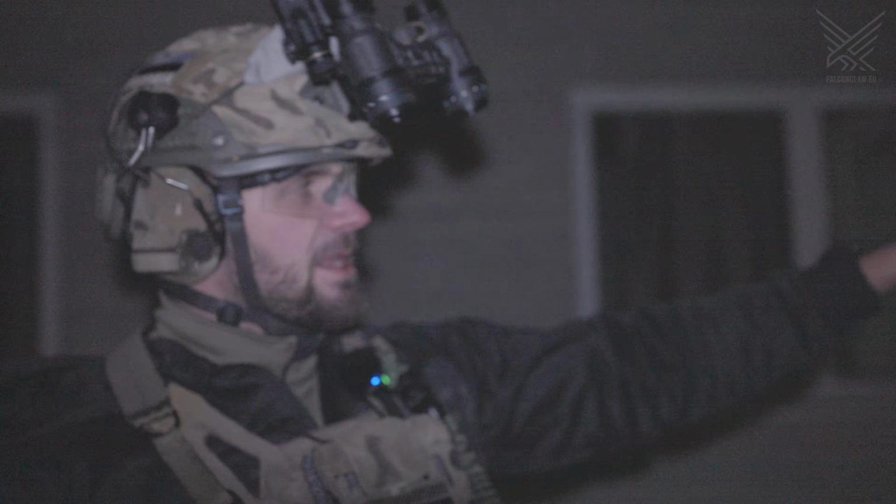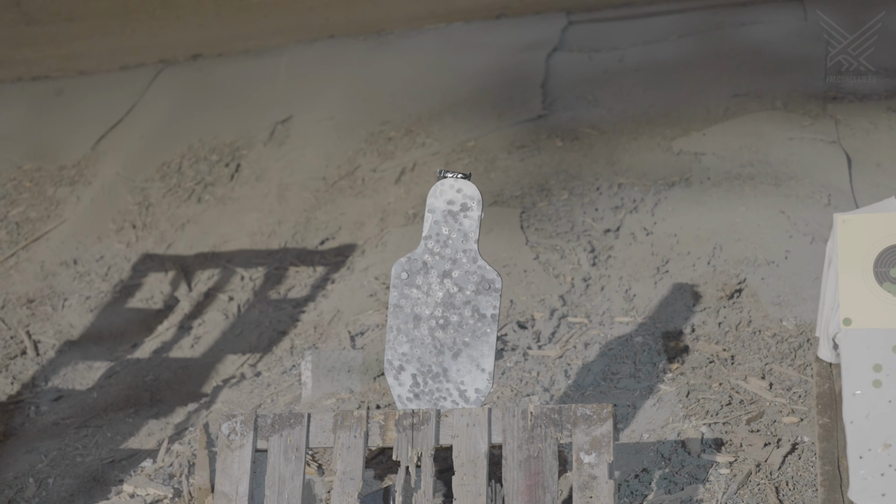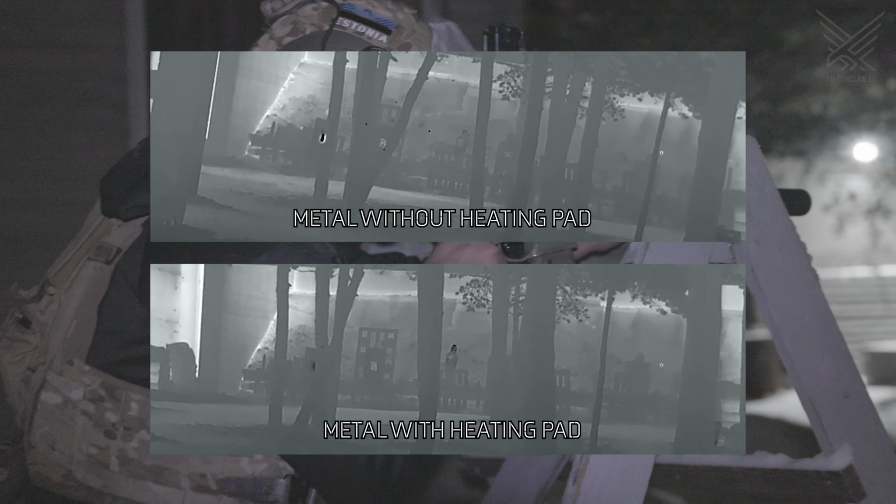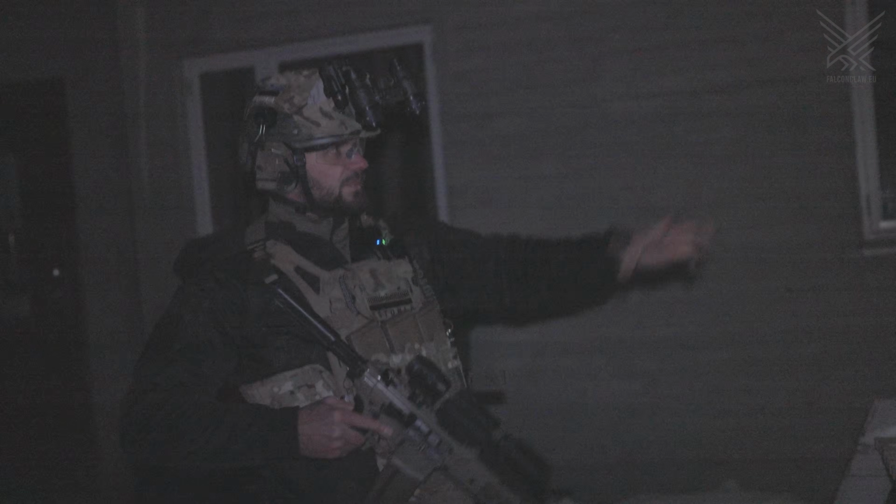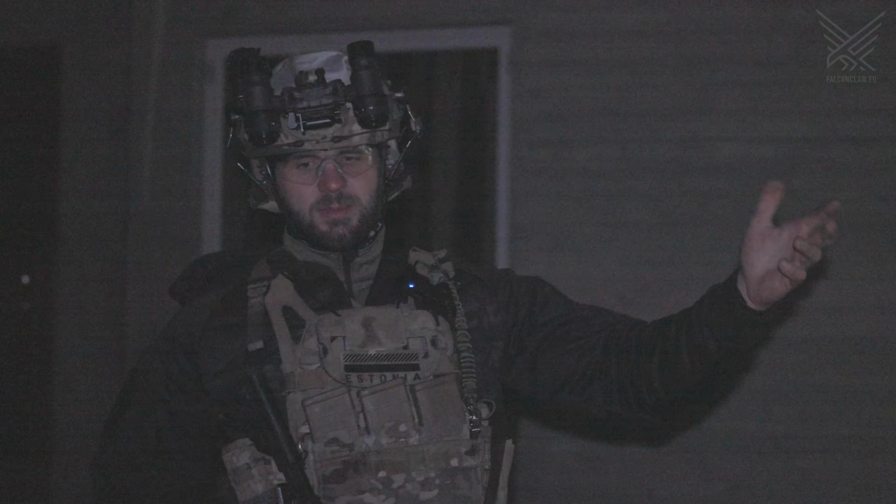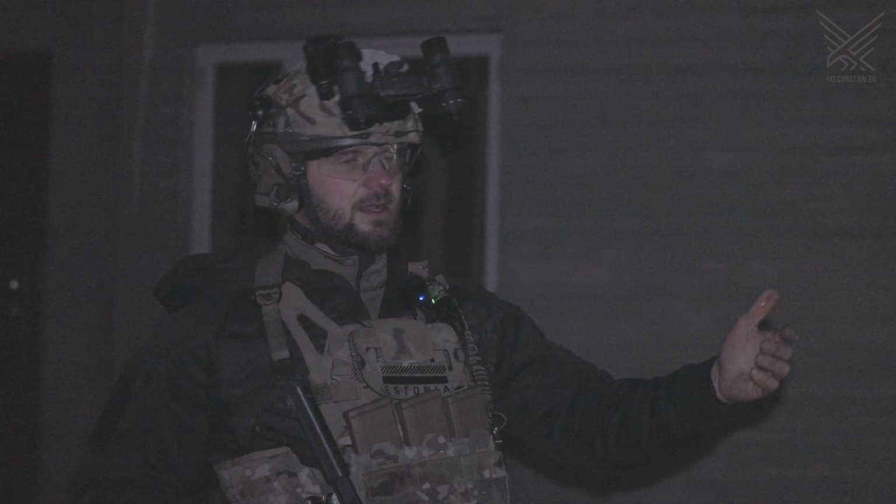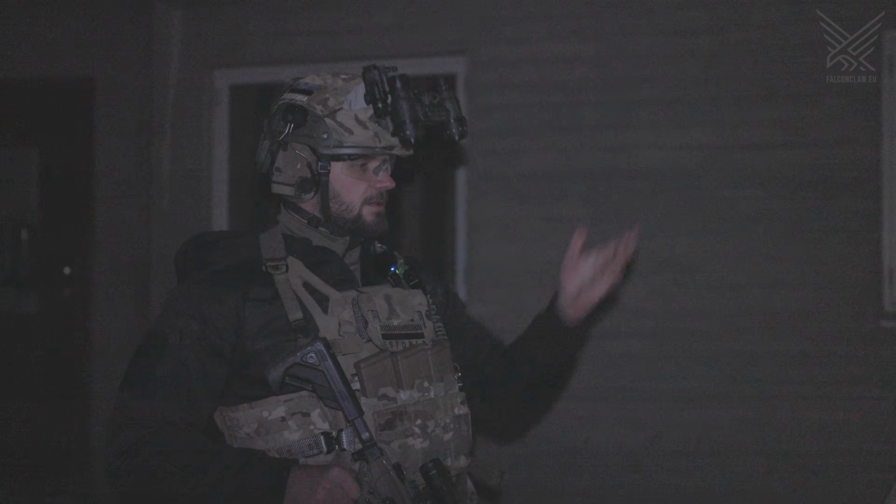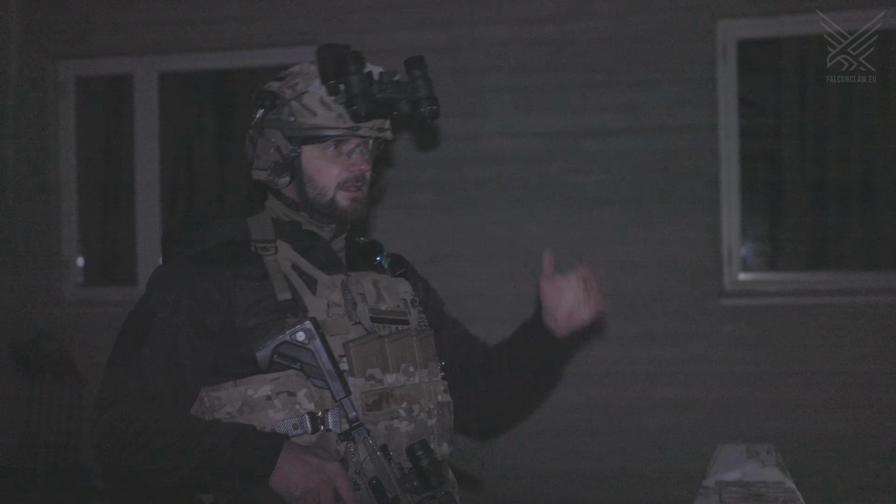We attached some heating pads on the back of the metal target and see if that helps it a little bit. This is what it looks like. So I put one heating pad on the back of the head and one behind the torso. As you can see, the head is already black hot. This way, with using a DMR, where we just put one MRE heater, we taped it to the back of the steel target, and it kept the target really well visible up to 700 meters. So that's one way you can use the metal targets if you need more contrast.